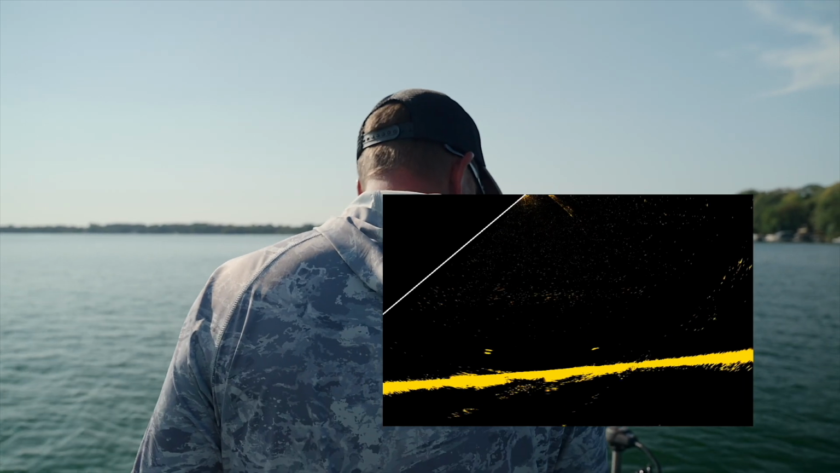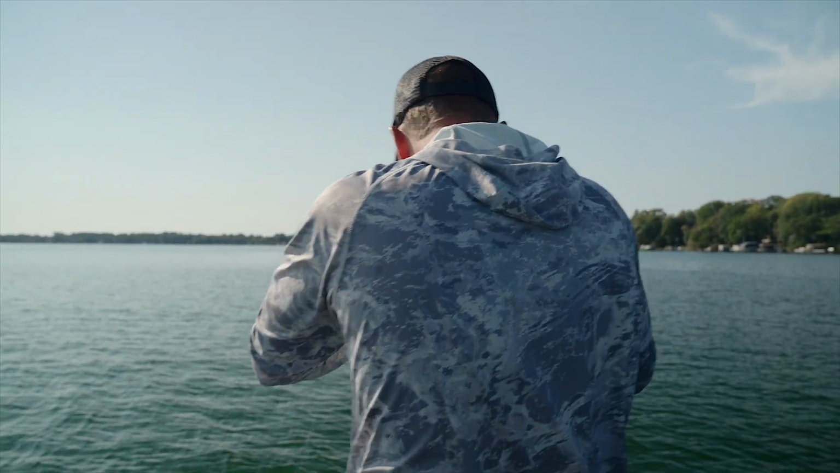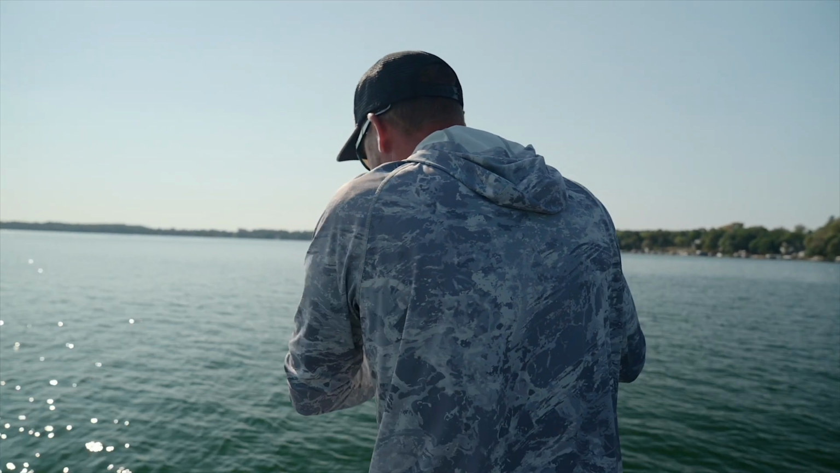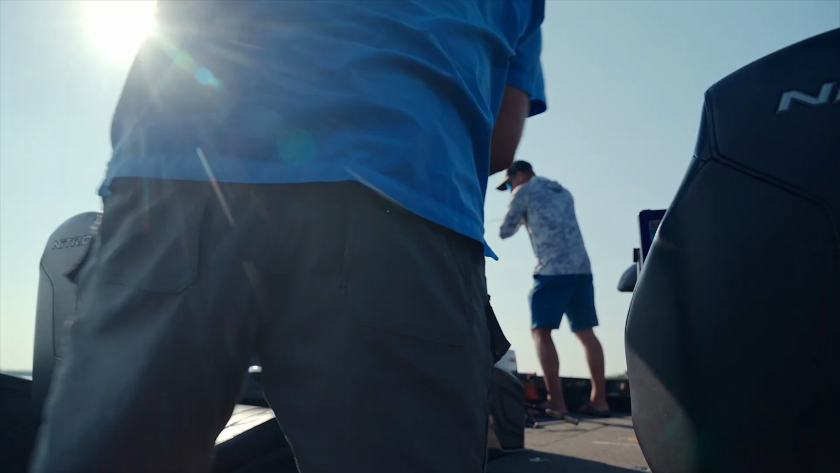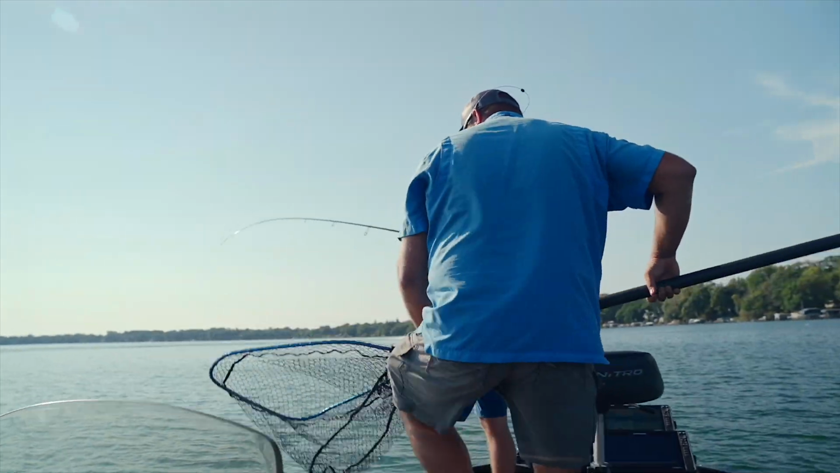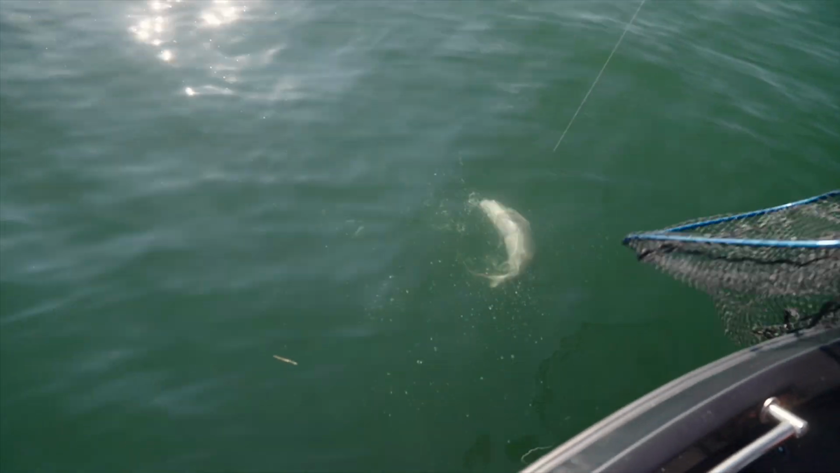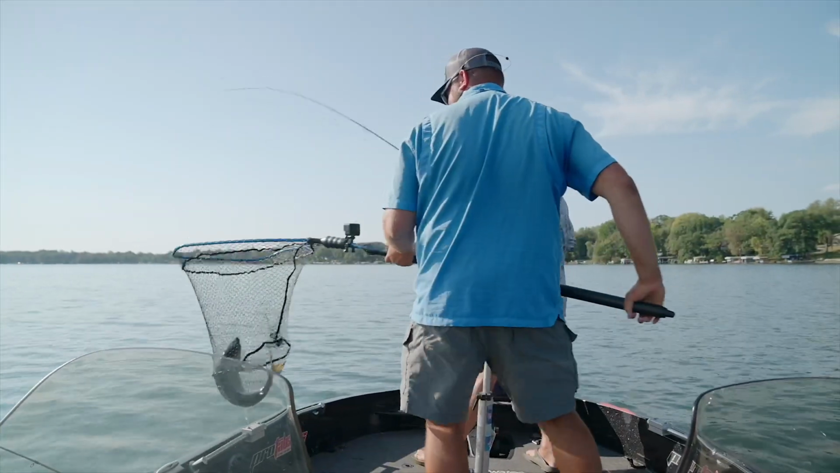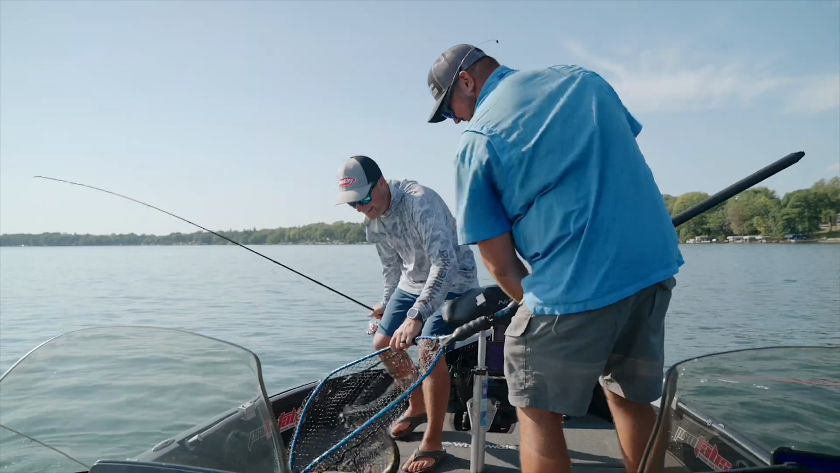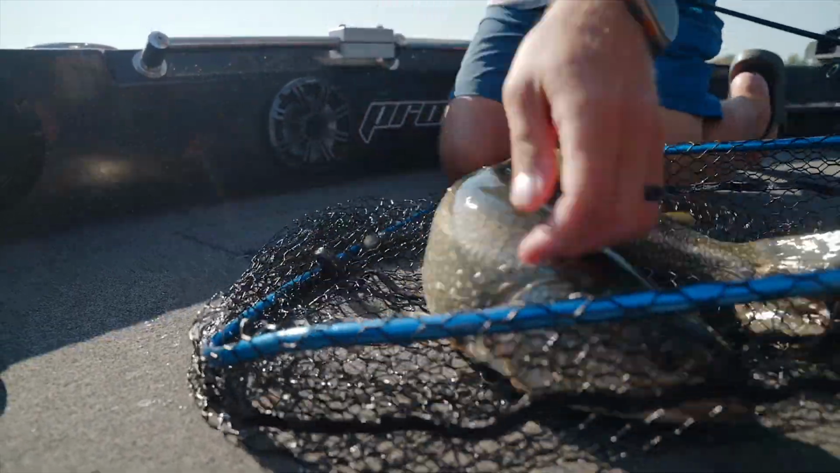Oh, look at the one on the bottom. Oh, he pounded it. What in the world? Look at the net. That wasn't even the one that my bait was by, dude. That was the one way below it. Holy cow, he's going nuts. Look at him. Oh, he's off too. He was going ballistic. Perfect, that's a nice one.